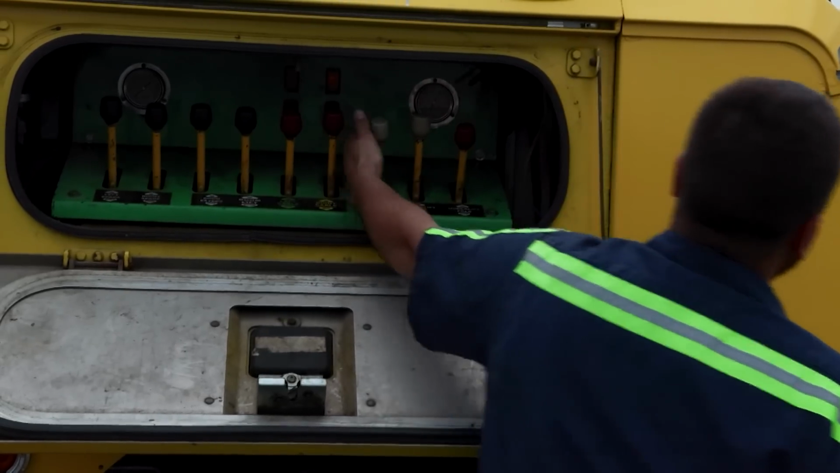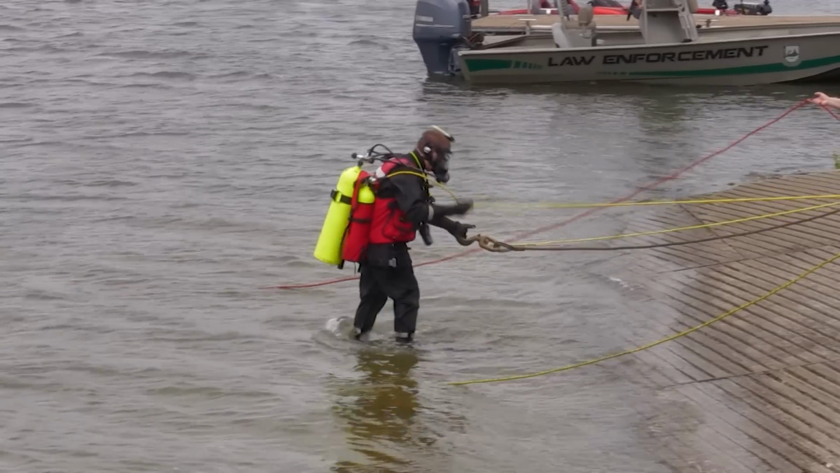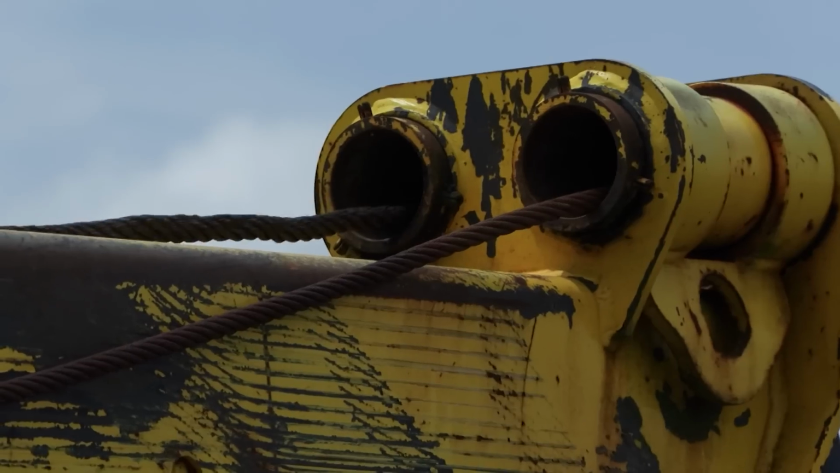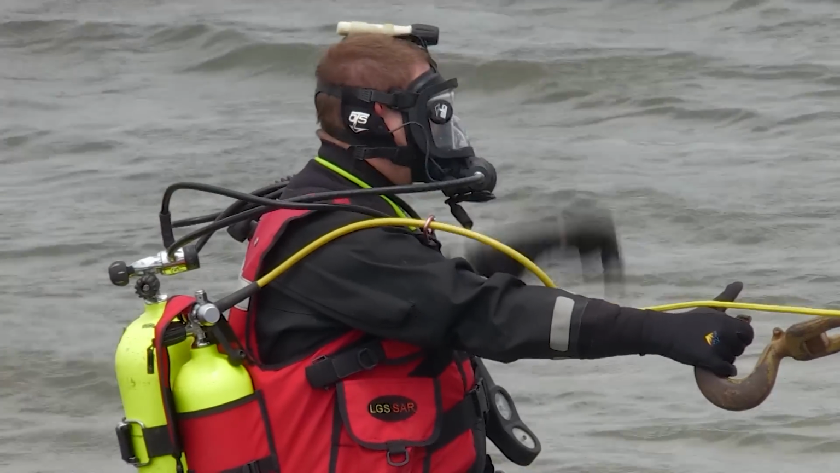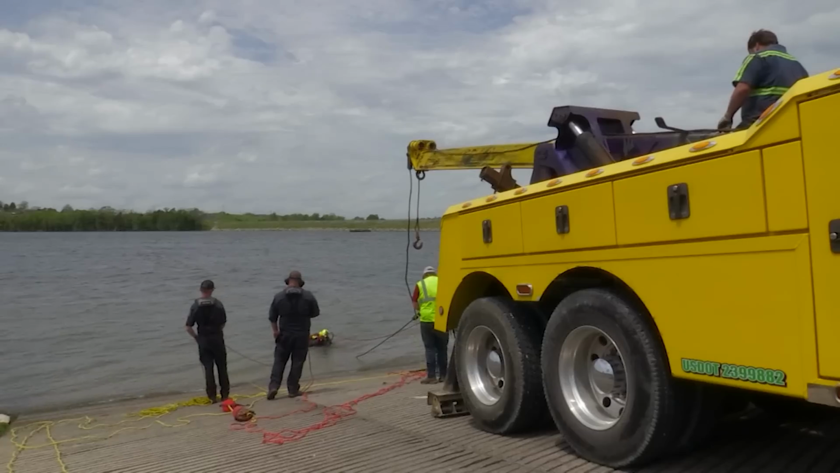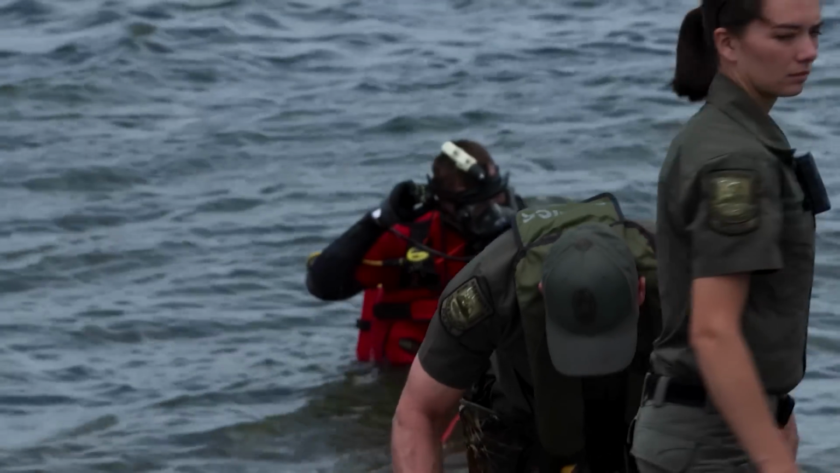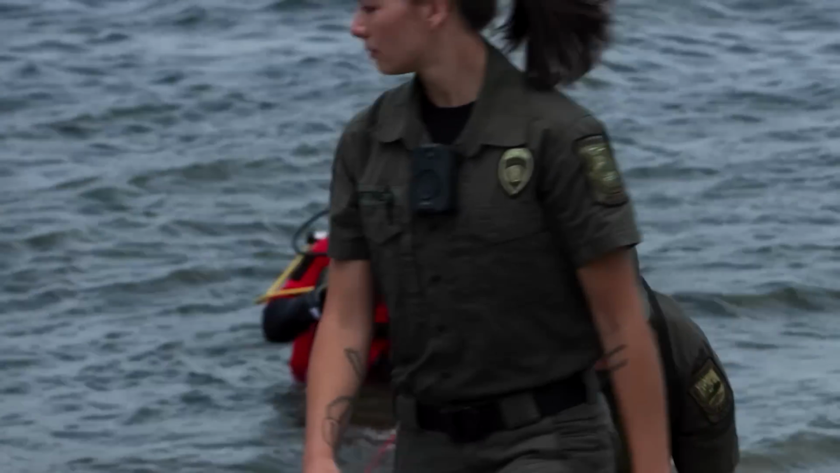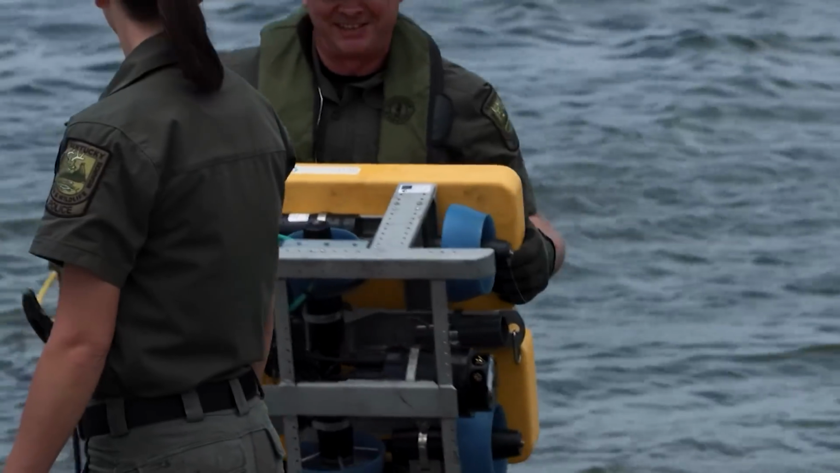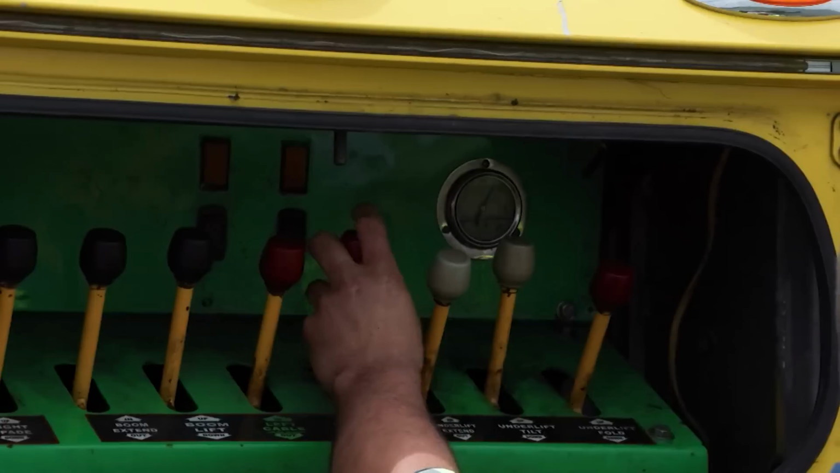They're gonna hook up some straps and then take a cable out there from the tow truck, and that way they can hook up to it and get the car out. This is just an easier way for us not to waste as much time with having divers constantly searching in the water. This equipment that we're using is allowing us to get that time factor down and not have the divers in the water as long on those hot summer days.